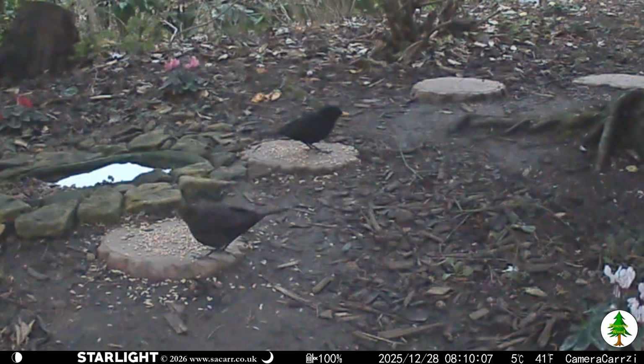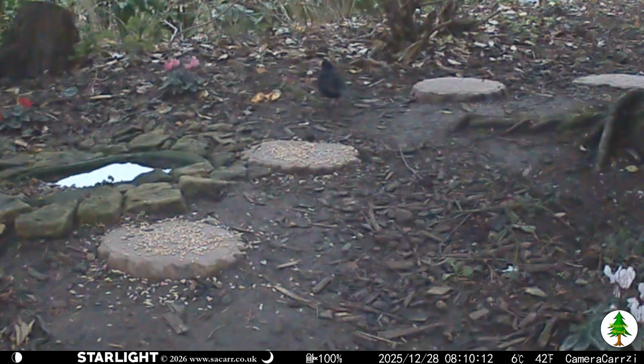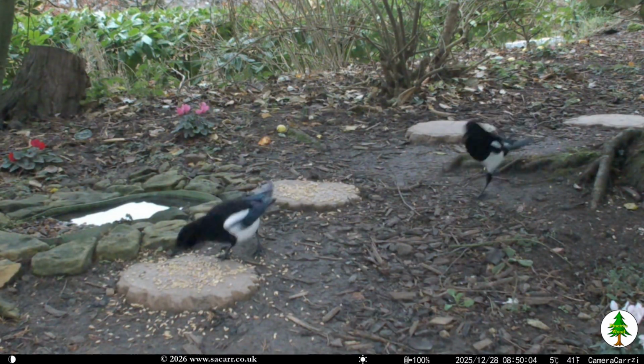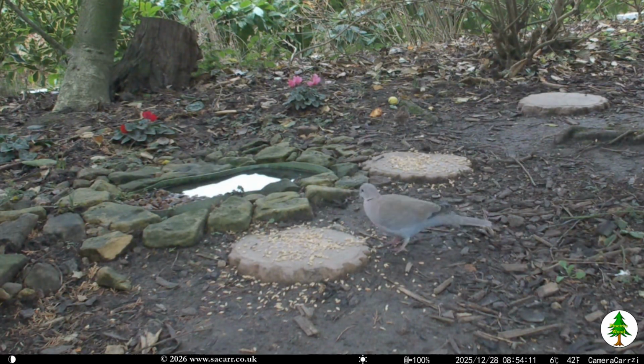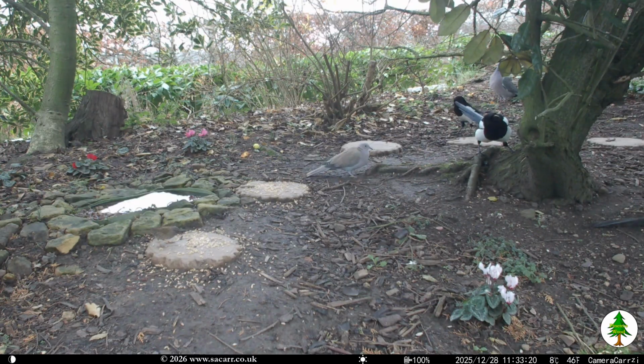Blackbird started the dawn captures at 8:10, with both the male and the female by the pond. 40 minutes later, it was a pair of magpies. 5 minutes after that, it was a dove and a dunnock around the pond. Everyone turned up at once at 11:30, and there was a dove, pigeon, magpies, coal tit, and dunnock.